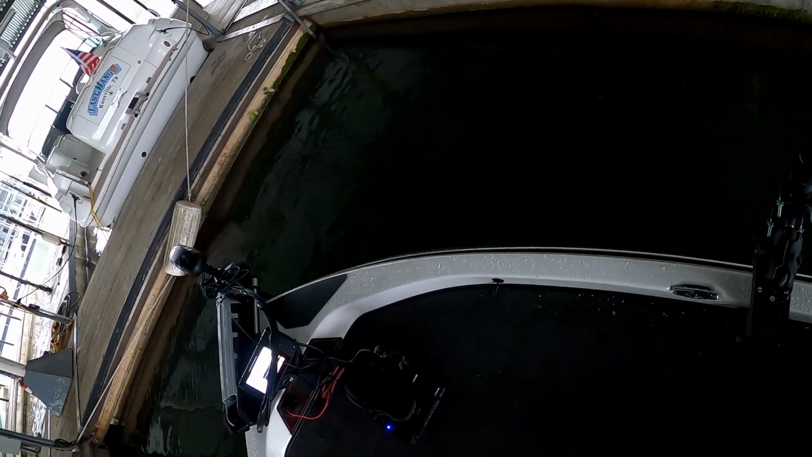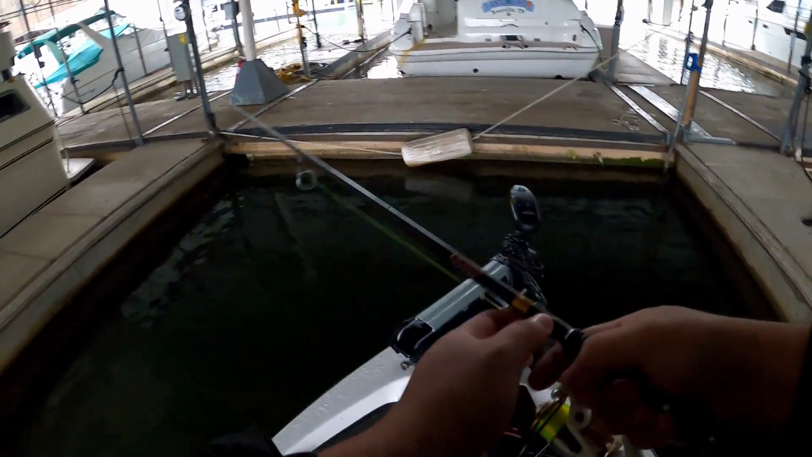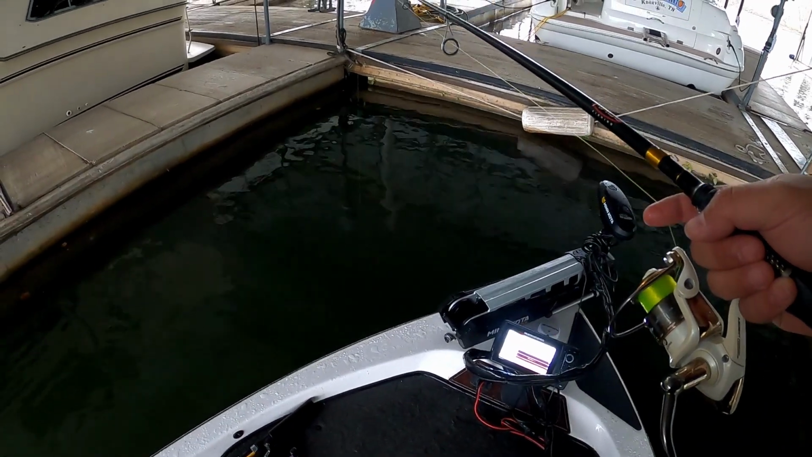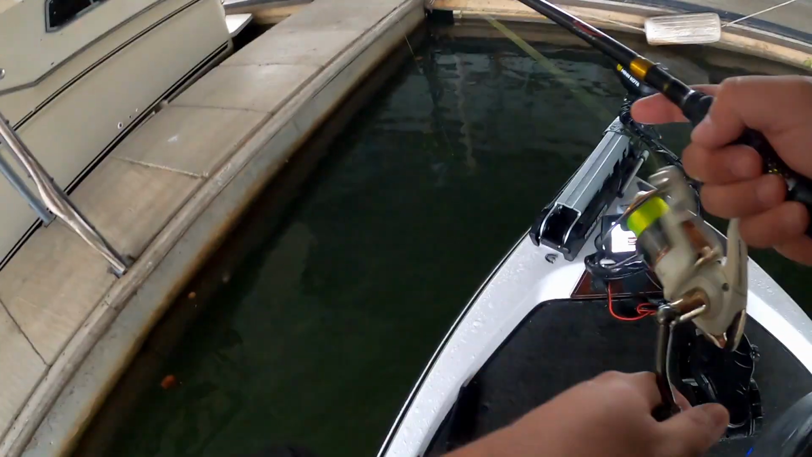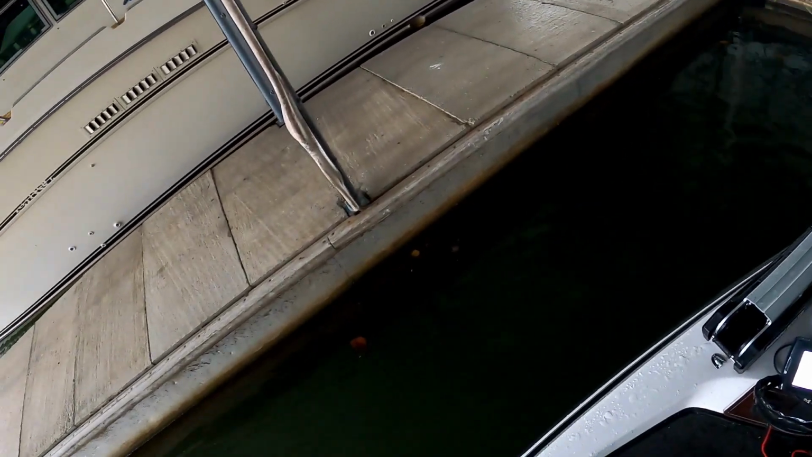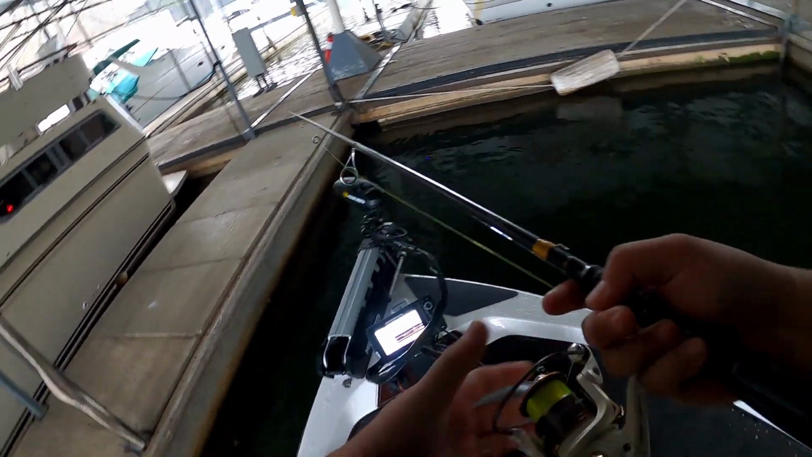See where my jig's falling. There we go. It's actually getting into it quite a bit. It's in the heart of it, so I think that school just runs right along down through here. So I'm gonna change my position and let it swing through right here.